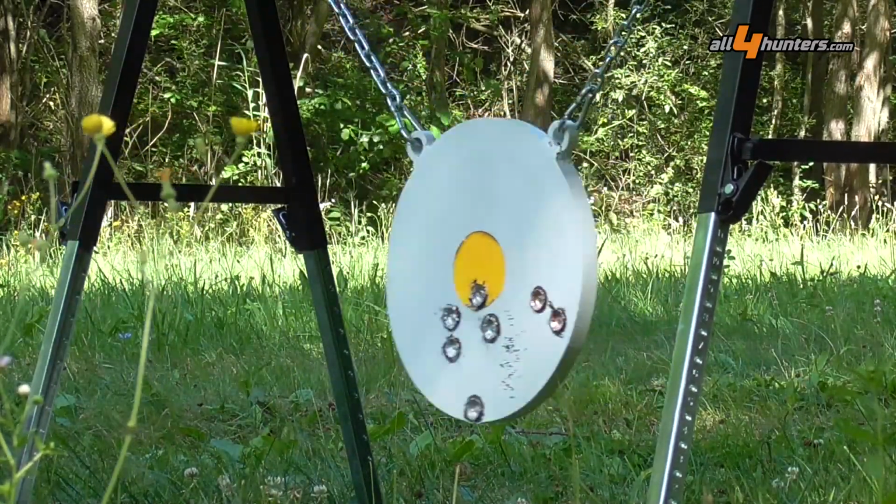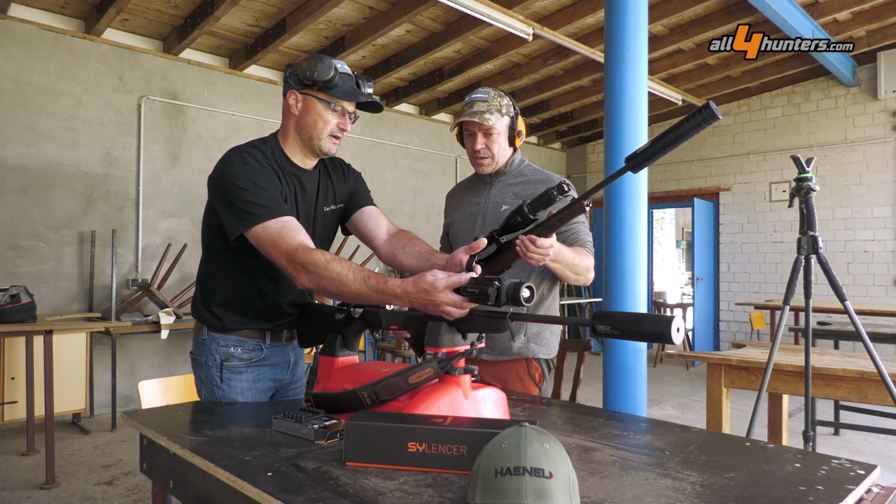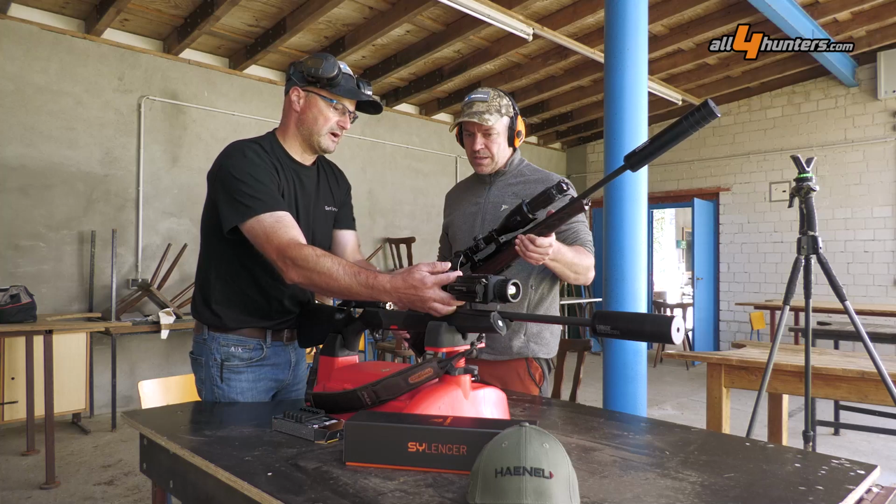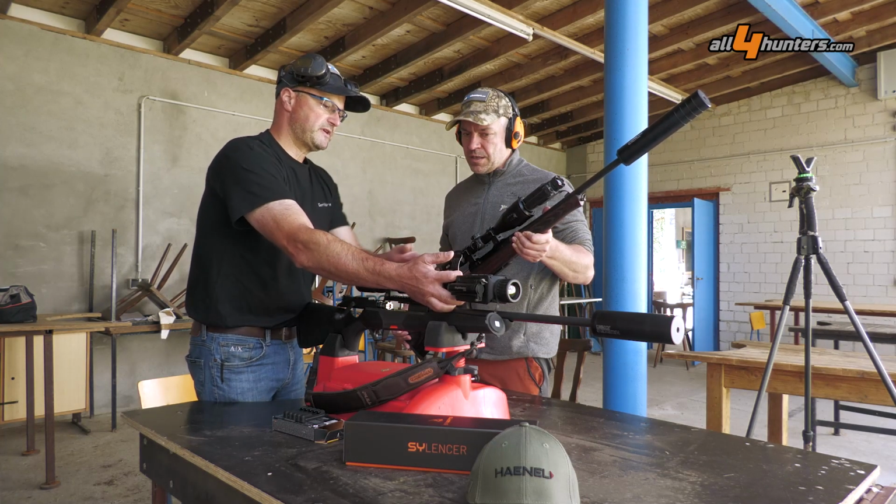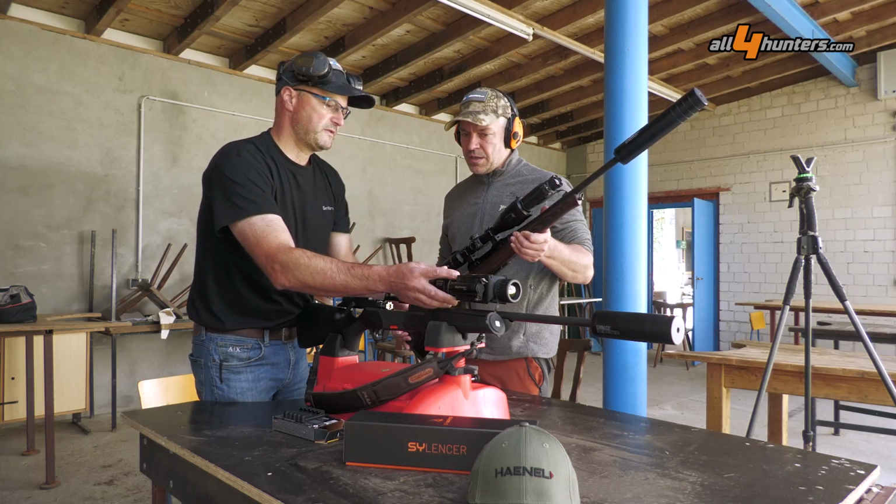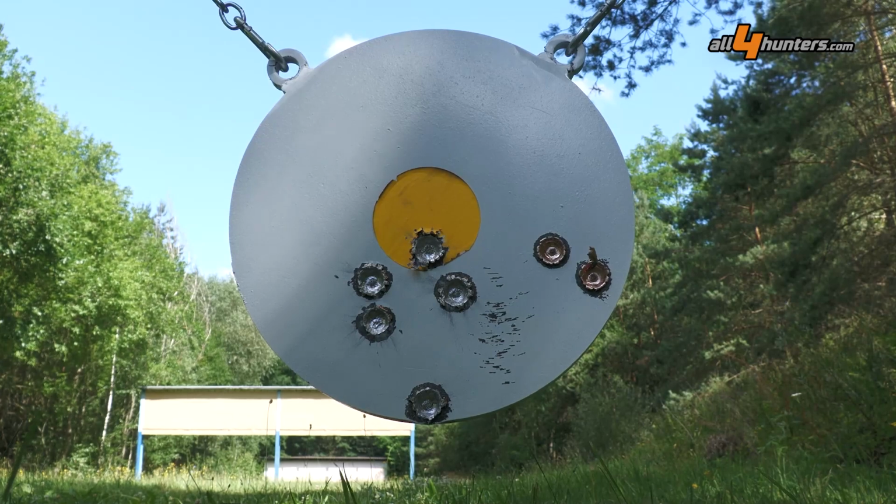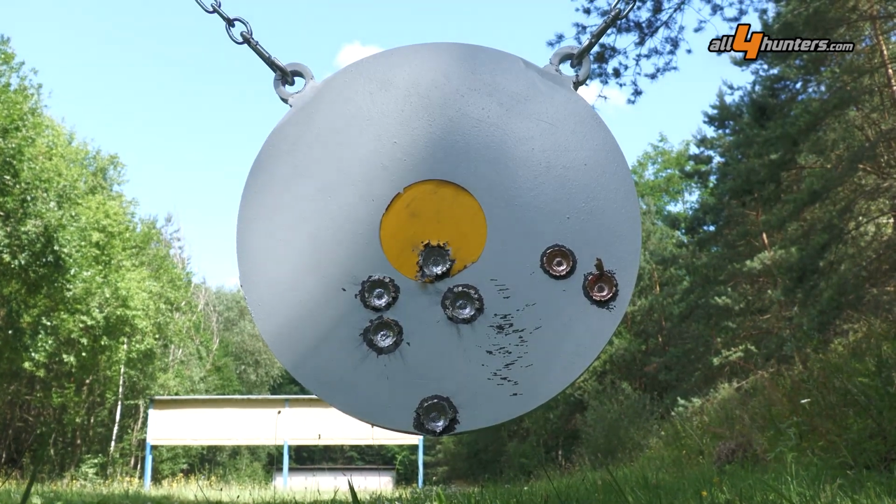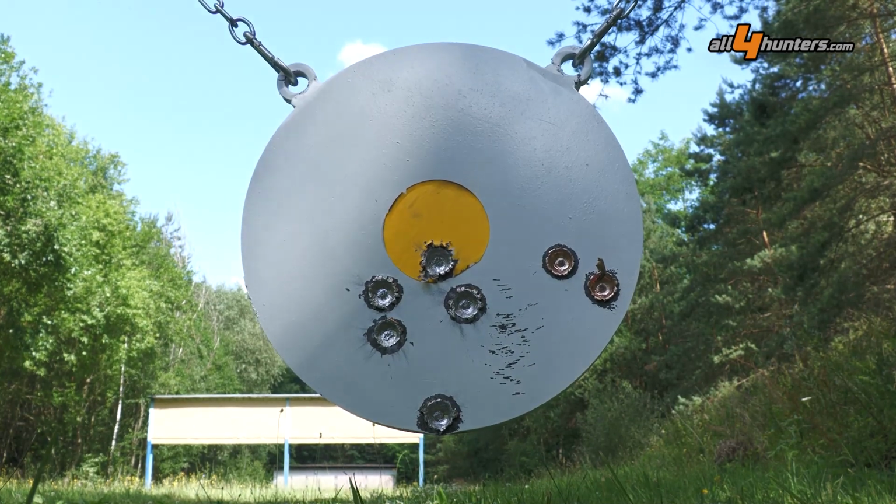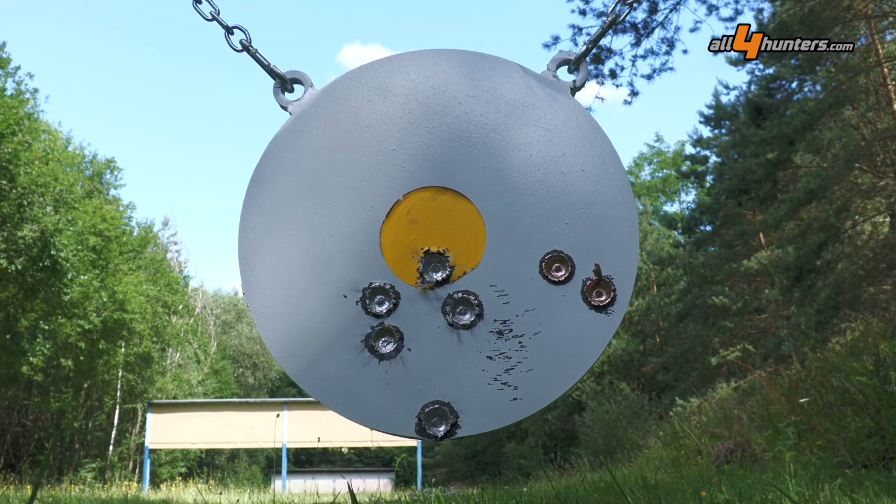Another crucial factor is the secure fit of the assembly. Please also pay attention to this and always check the fit of your thermal device. We recommend the AP Arms adapter. Our conclusion on the shots at night at 200 meters with the thermal imaging attachment from Nighthawk: all shots at 200 meters had a clear downward trend. Almost 30% of the shots, mainly from the stalking simulation using a shooting stick, even missed the target.